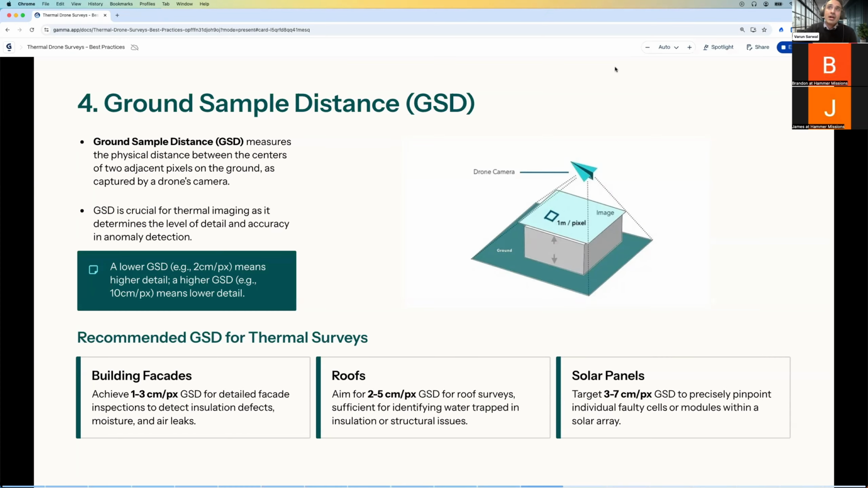And if the height is really high, it might be all the way up to 10 centimeters per pixel. So your resolution of the data is a function of how close or far you are to the roof. You can think of it like screen resolution in some sense, which is, what is the quality of the data you can expect?